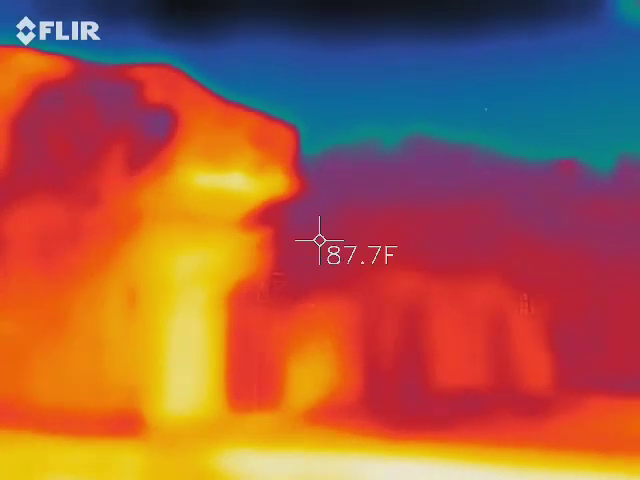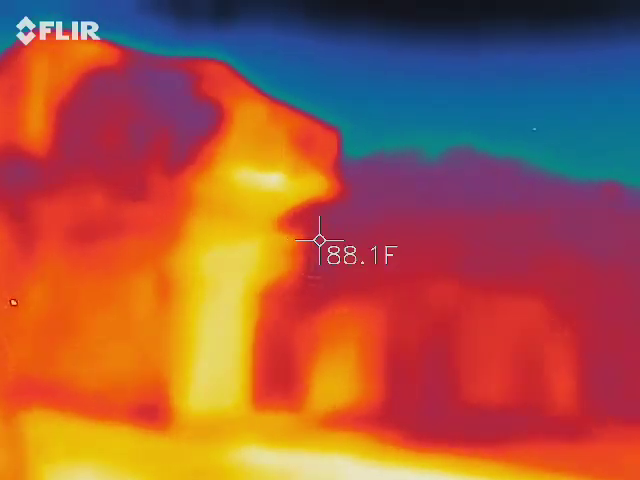Like gibberish. I have no idea what that is. I'm going to have to Google that. Anyway, so where were we?